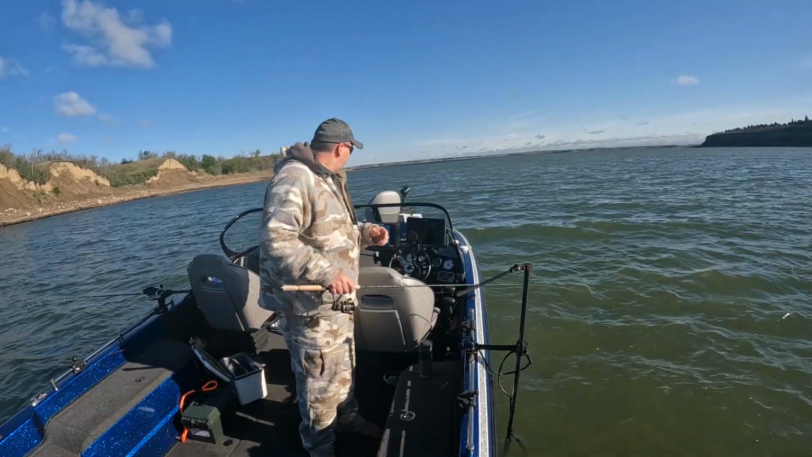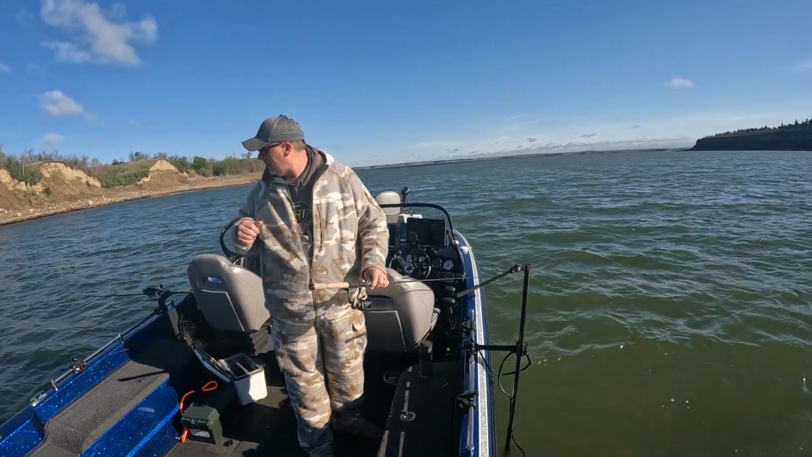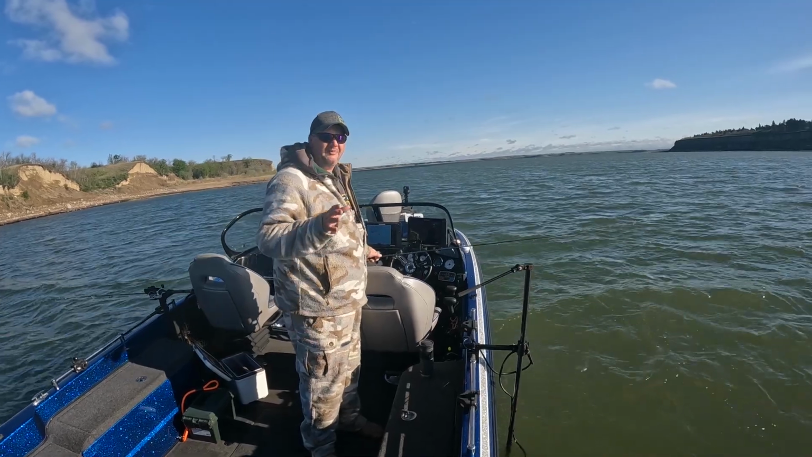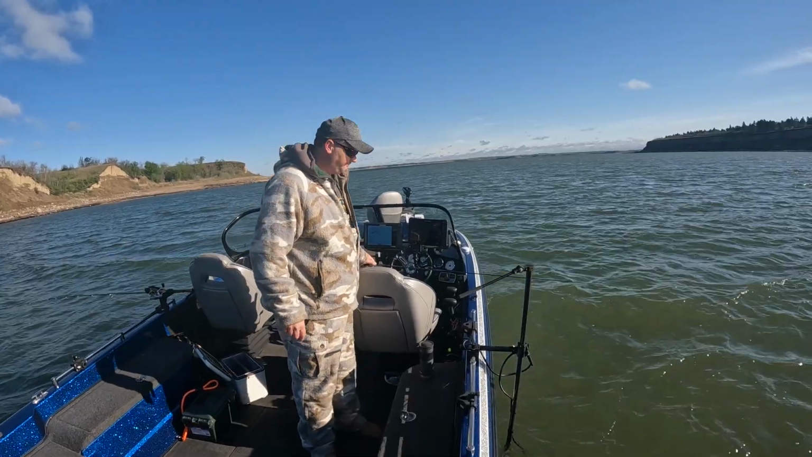So I'm going to get at it. I'm going to start watching my graph and see if I can find some kind of pattern, and we'll go from there. But yeah, it's going to be a slower day, but I thought it'd be a great day to come out and show you my method of how I go after walleyes on this springtime cold front.